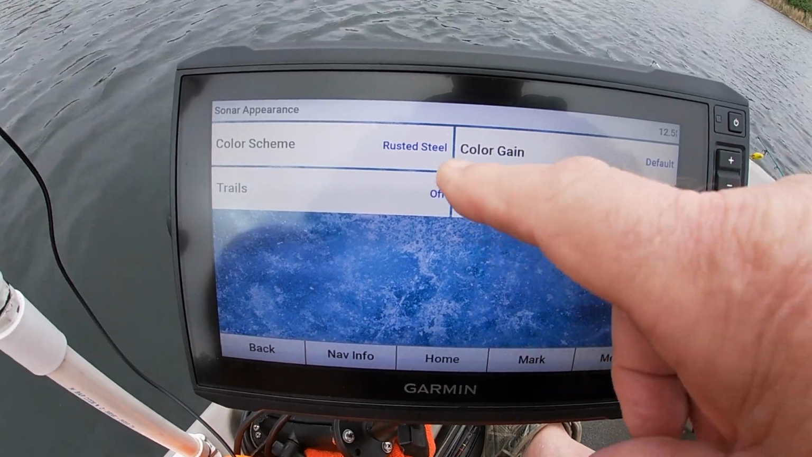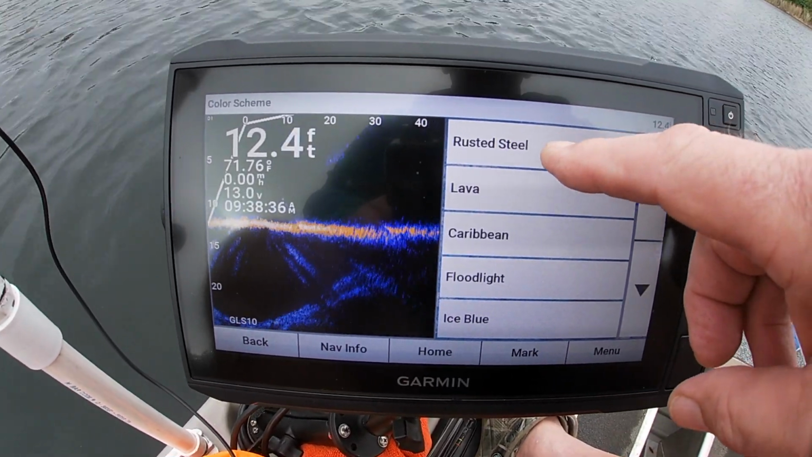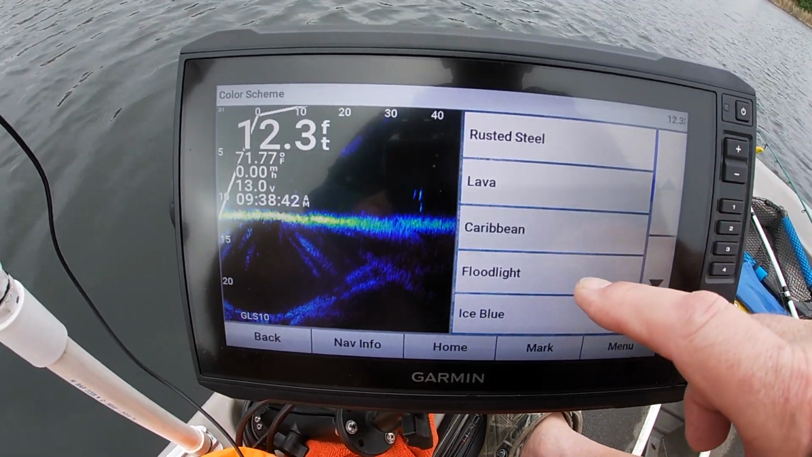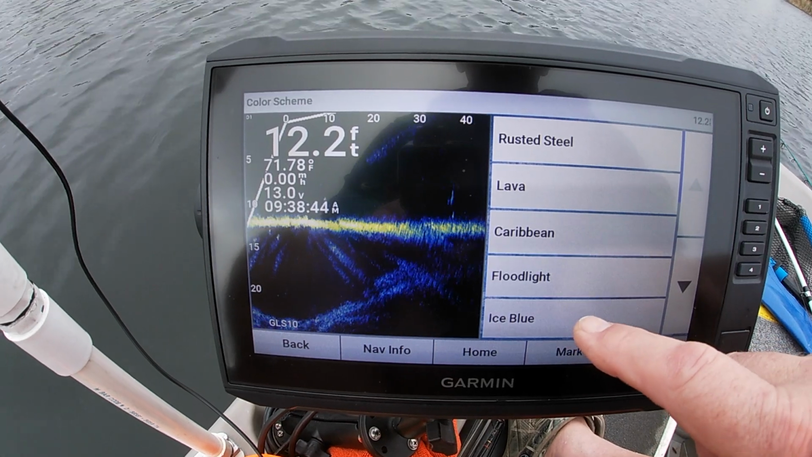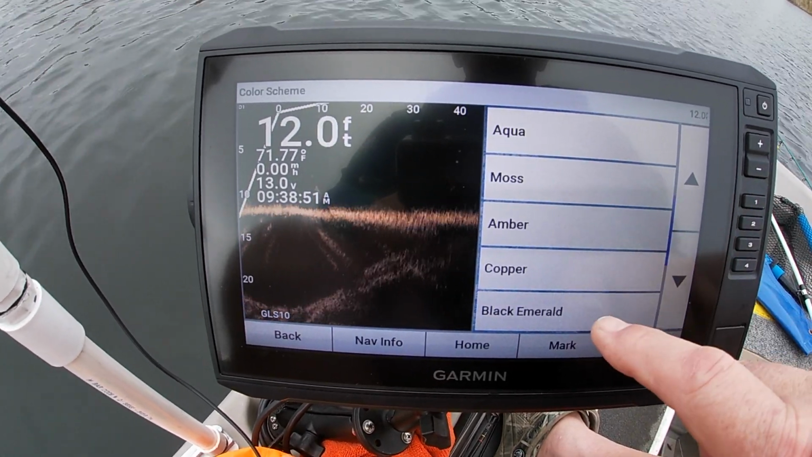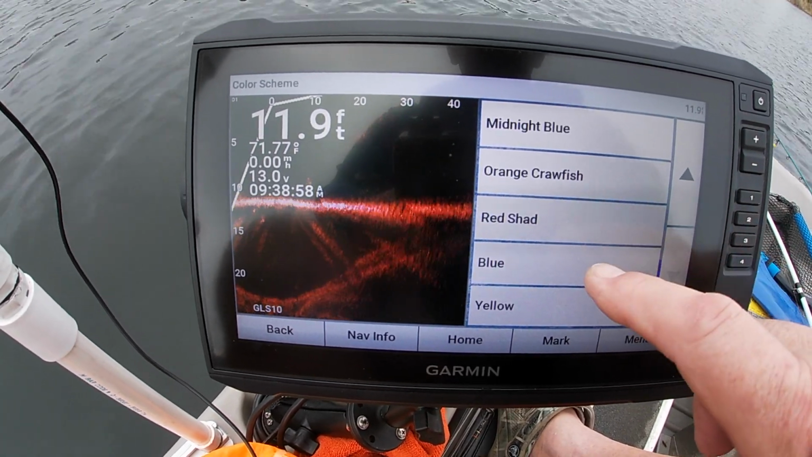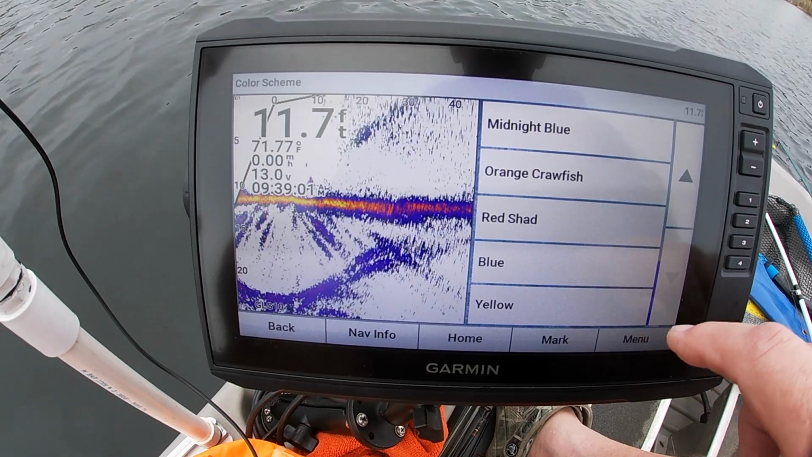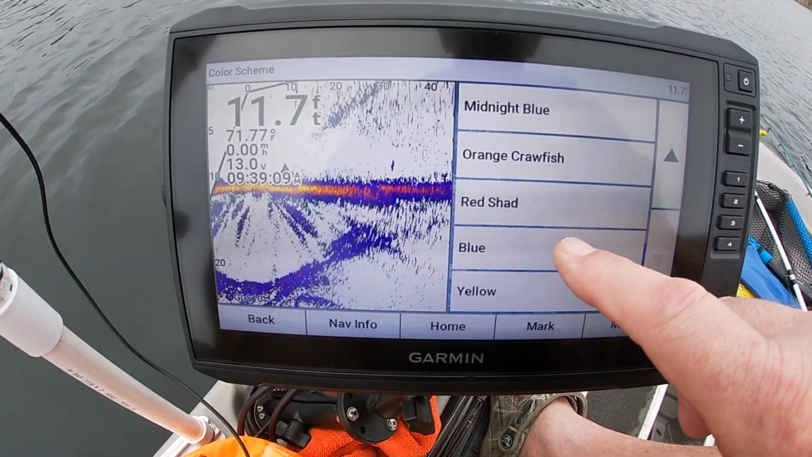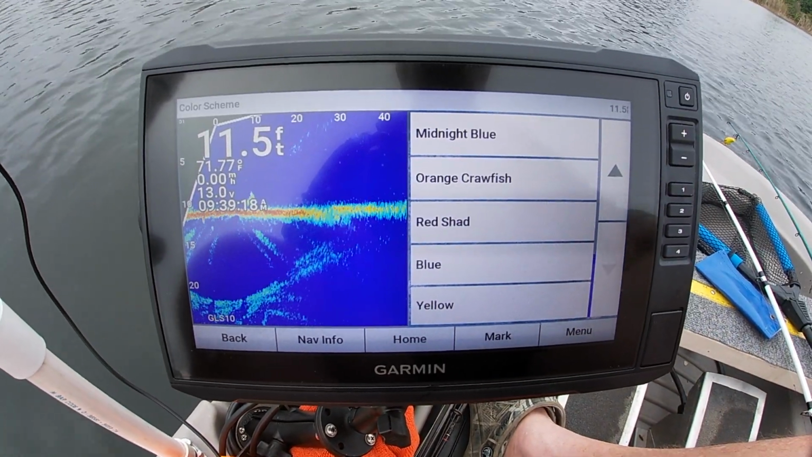Appearance shows my color scheme. And these are all my colors. I'm at rusted steel right now. Lava, Caribbean. You can see the changes here. Floodlight, ice blue, aqua, moss, amber, copper, black, emerald, midnight blue, orange, red shade, blue, yellow, and that's as far. See, there's no more arrow pointing down. I have read how people really like the blue. Maybe I should start trying that to see if I like it.